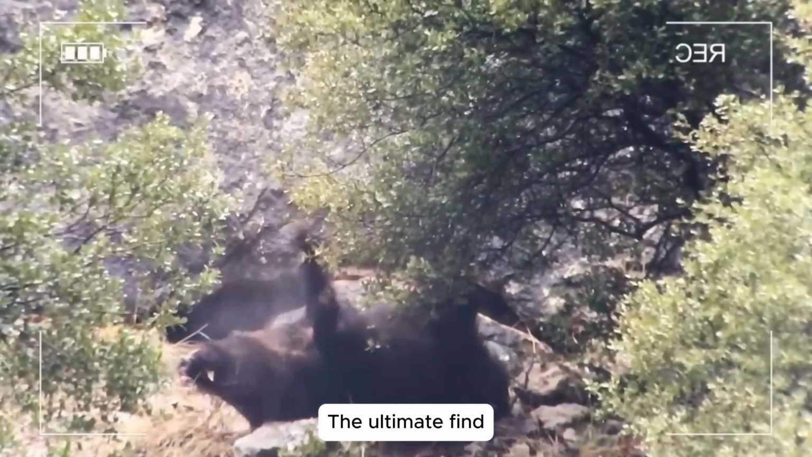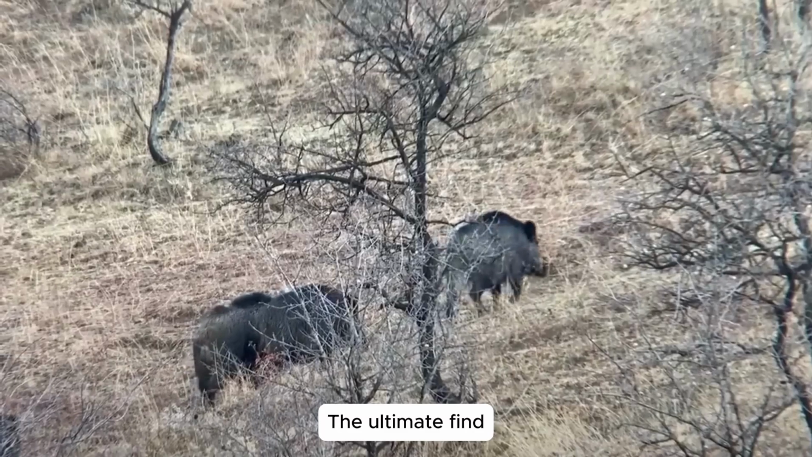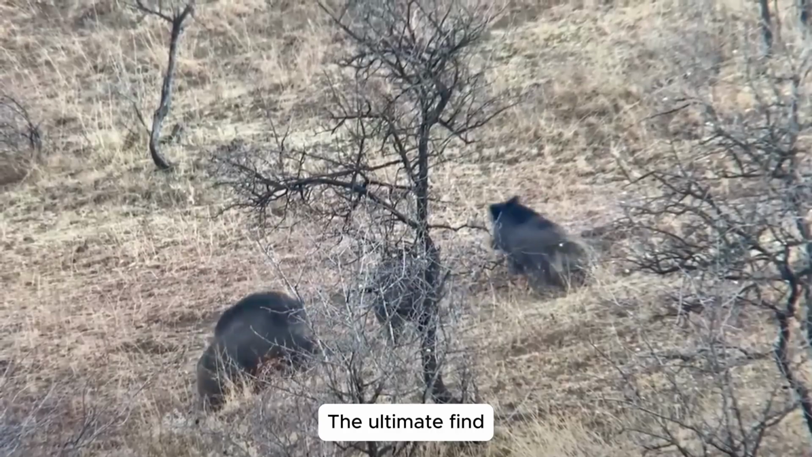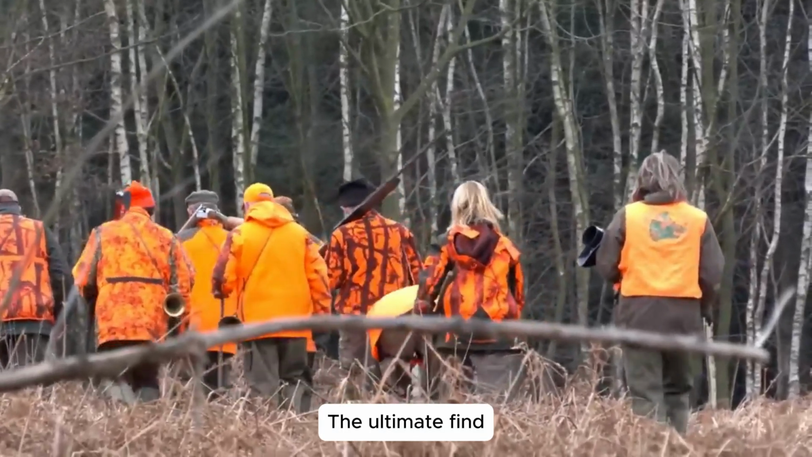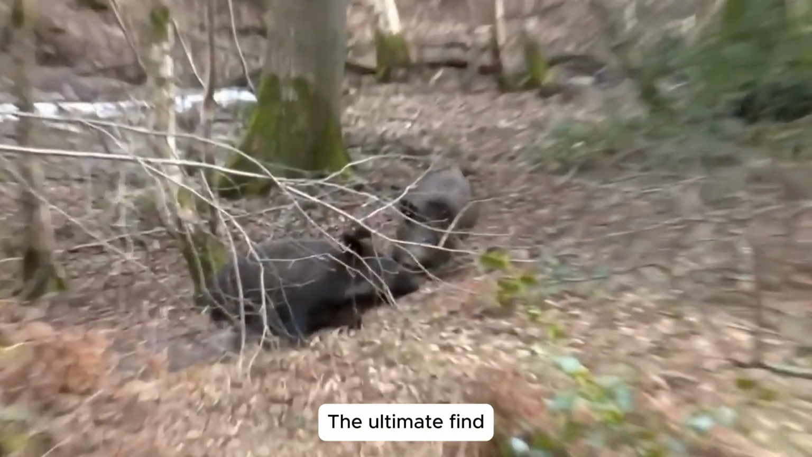Restoring peace. But the greatest reward isn't the game we bring back. It's the peace we leave behind. It's the sugarcane fields and rice paddies standing untouched, safe until harvest. It's the farmers who can finally rest without fear of what lurks in the dark.